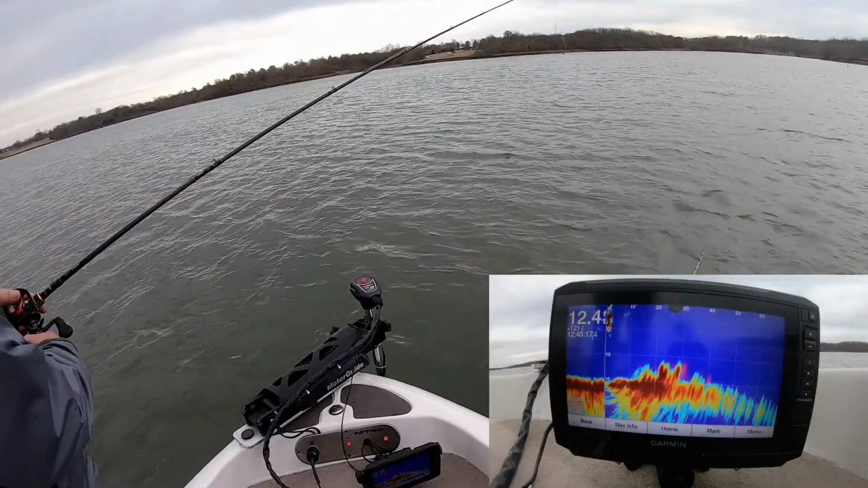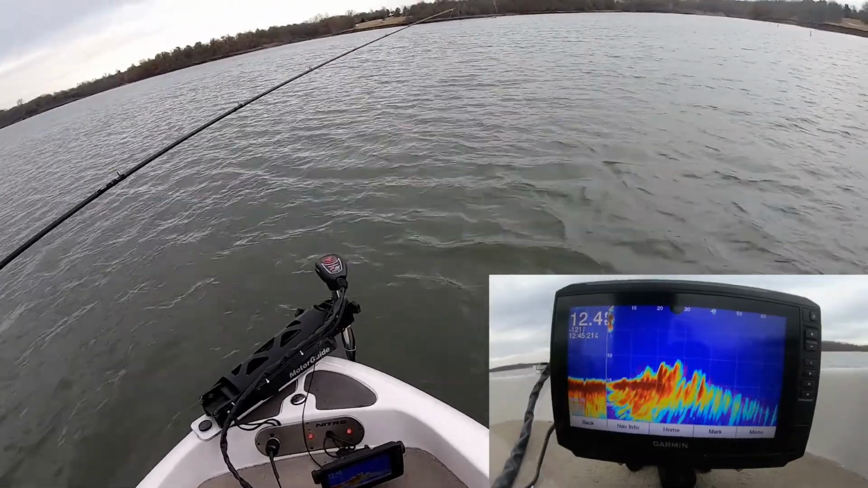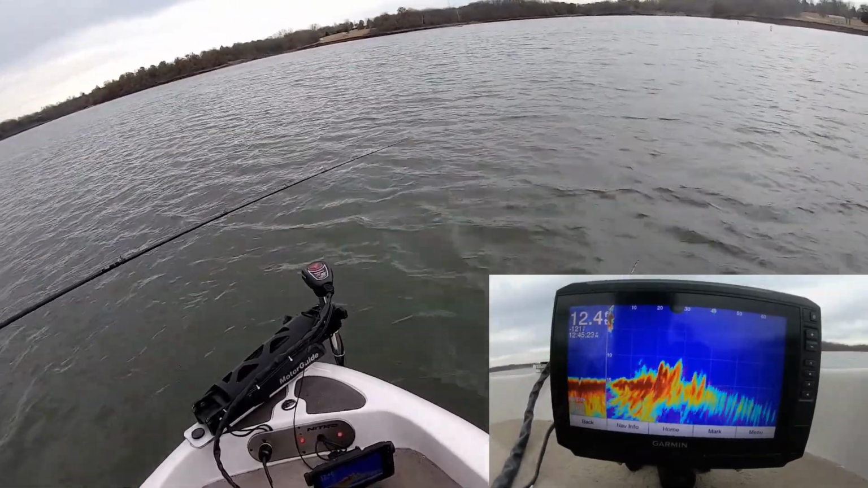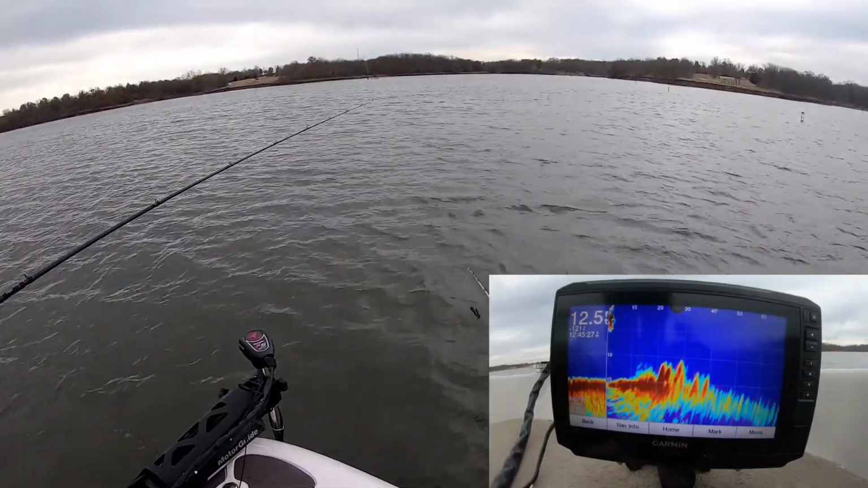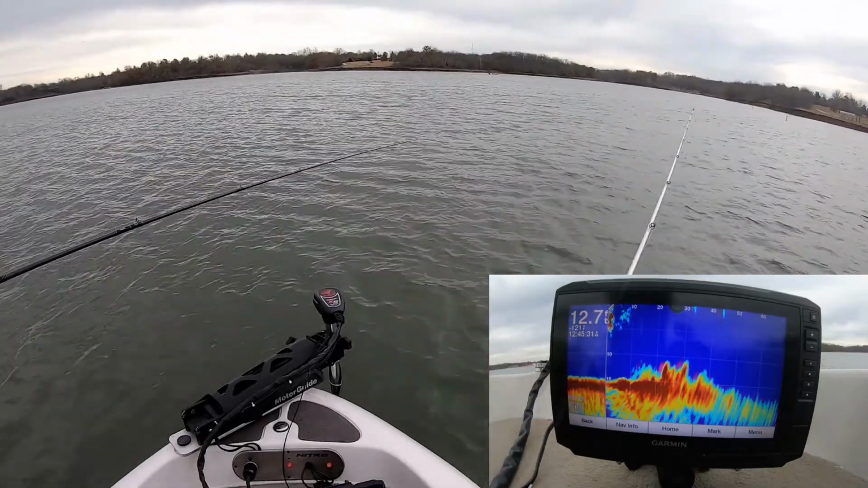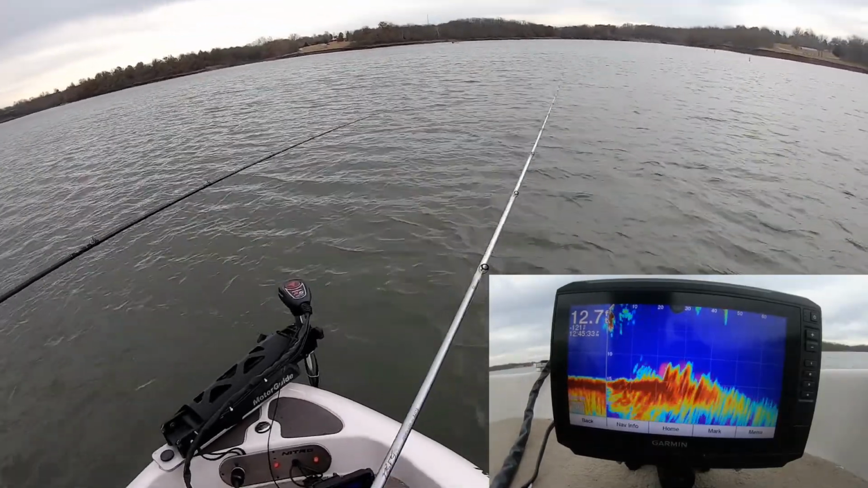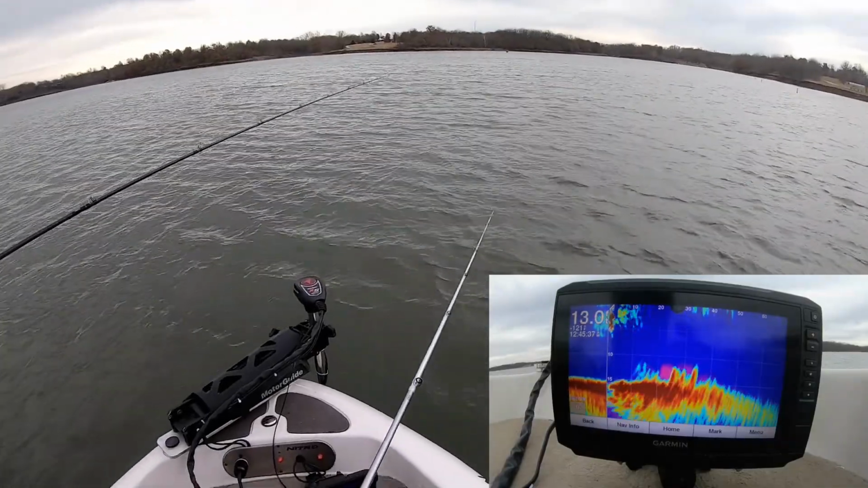Get out of there. Right now we're going over some rocks. You can see how round they are and how red they are. The more dense the object, the redder it is. It's pointing over there, about, oh, range is 10 to 30 feet. It's a pretty big rock pile.